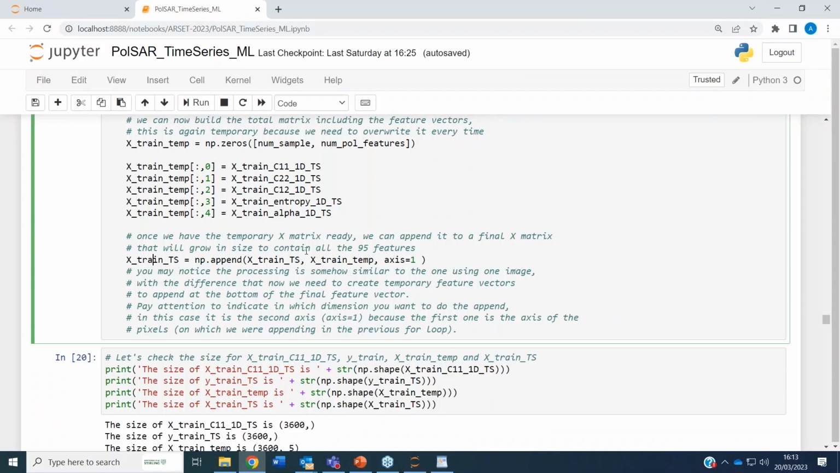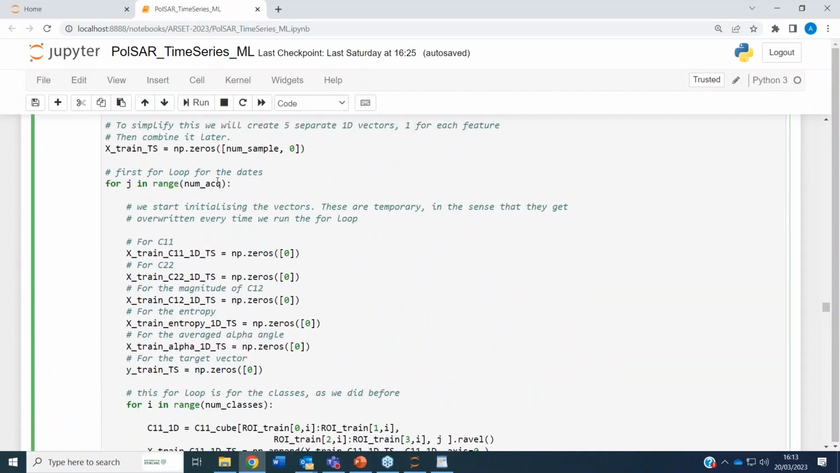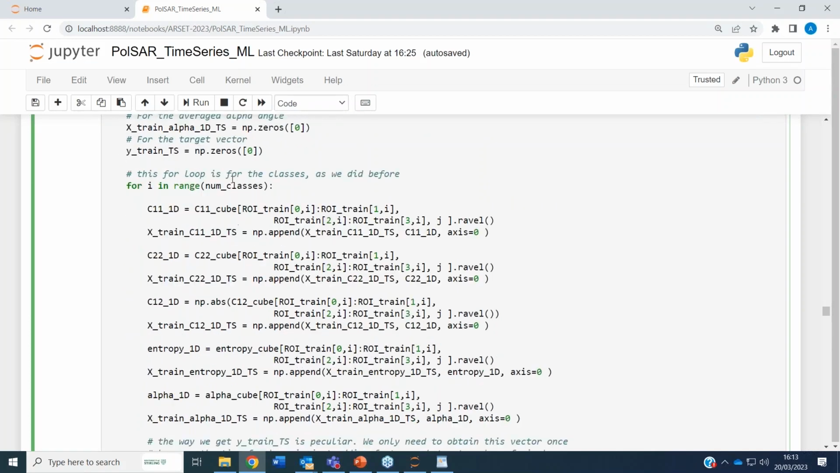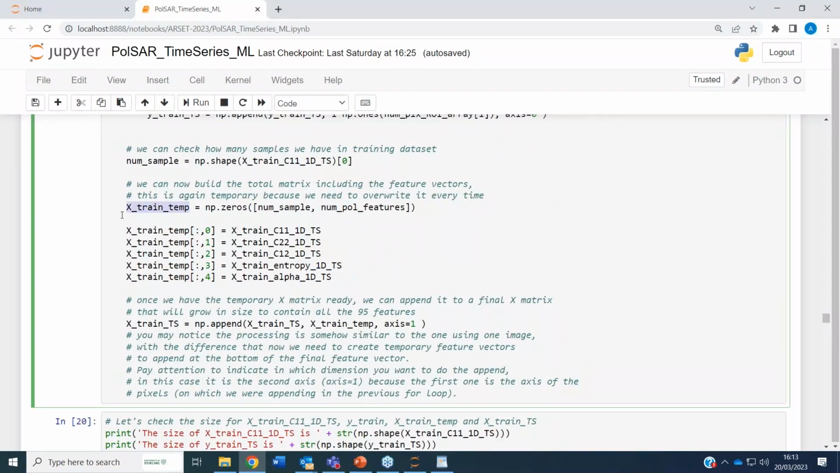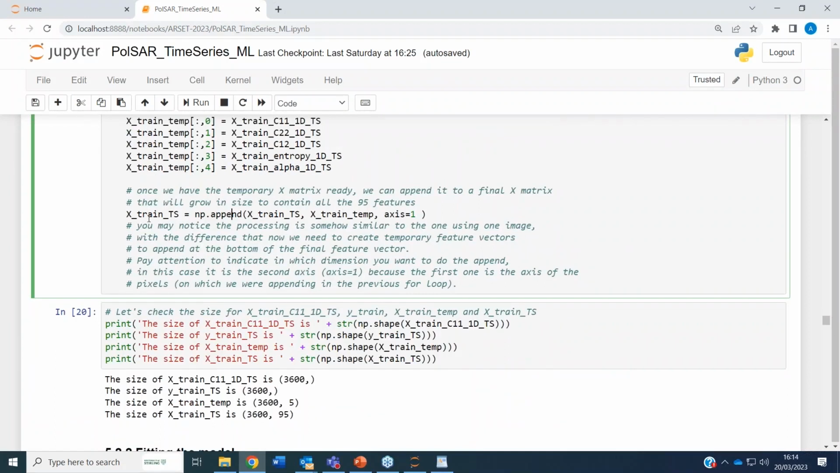We have piled the first image, the feature vector, inside this vector which was empty at the start. Then we go to the second acquisition. Again, we initialize these 1D vectors, we do all the for loop for the 4 classes, and we obtain another temporary X-train feature vector for 1 acquisition. We pile it with an append on what we had before.